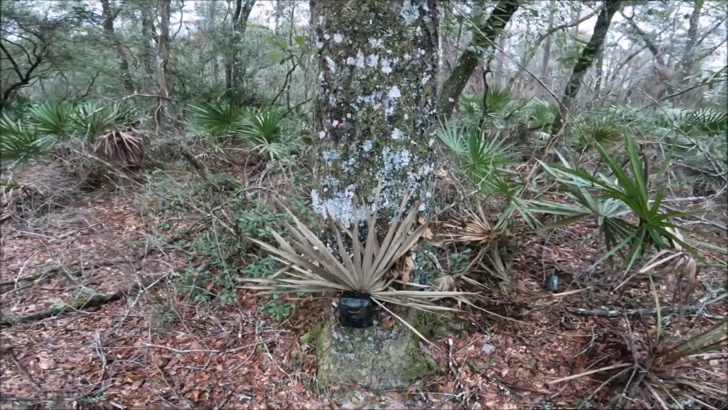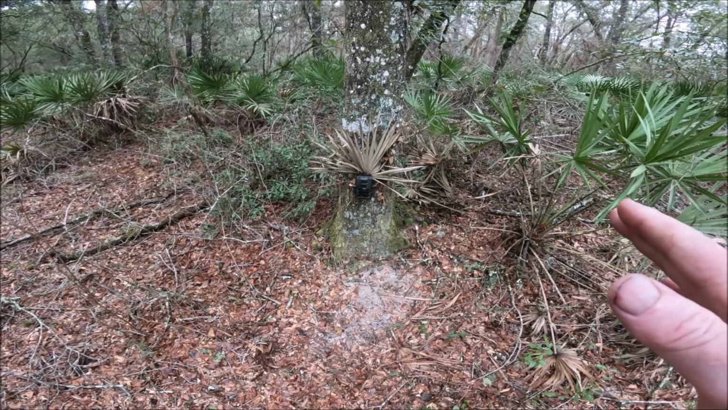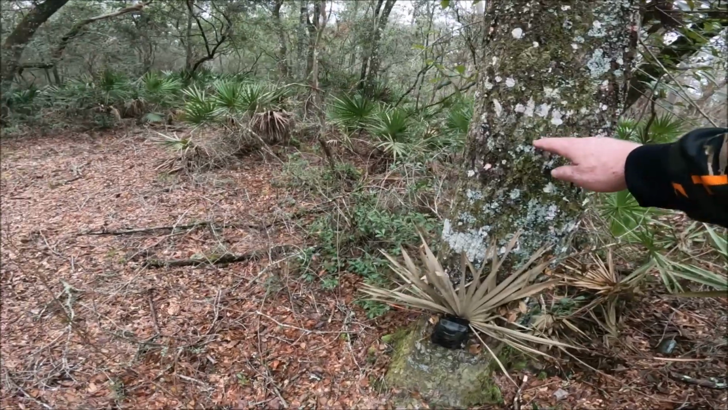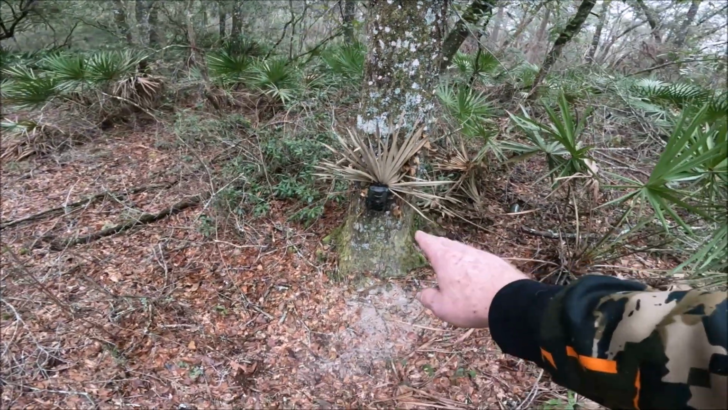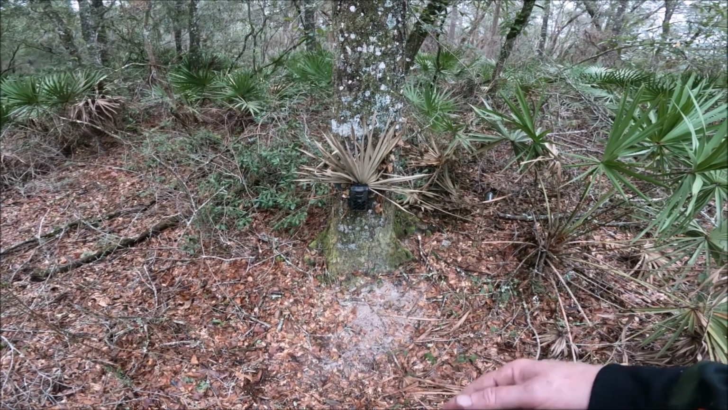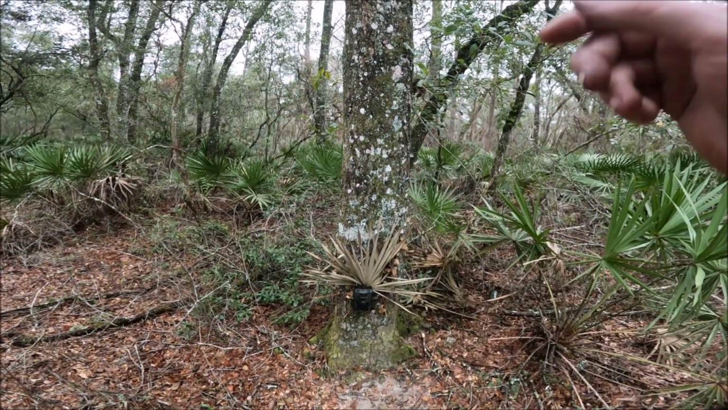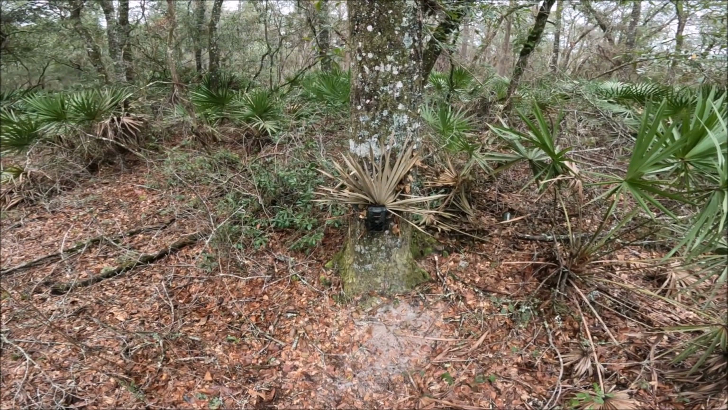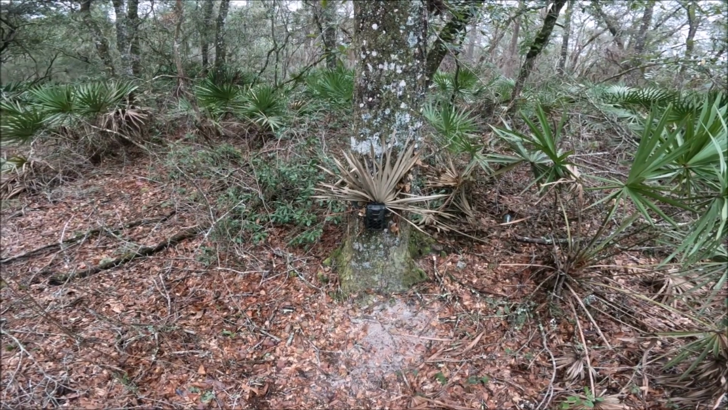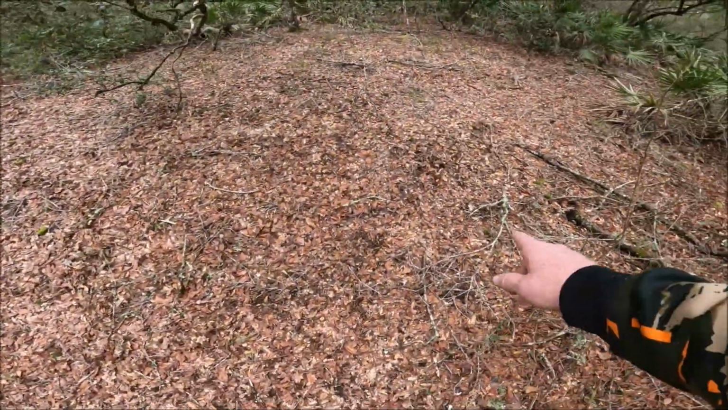I've camouflaged it with different branches and different leaves, which I'm going to change out because these have all turned brown. But see the height that I've got the camera at? You would think you would want it higher, like up to here, but no, you want it much lower so you can get the smaller animals too, like raccoons and turkeys. Because if you set it up high, a lot of times all you'll see is their heads. A little bit lower, you've got a better chance of capturing them as they pass through here. And I can see some turkeys have been scratching.